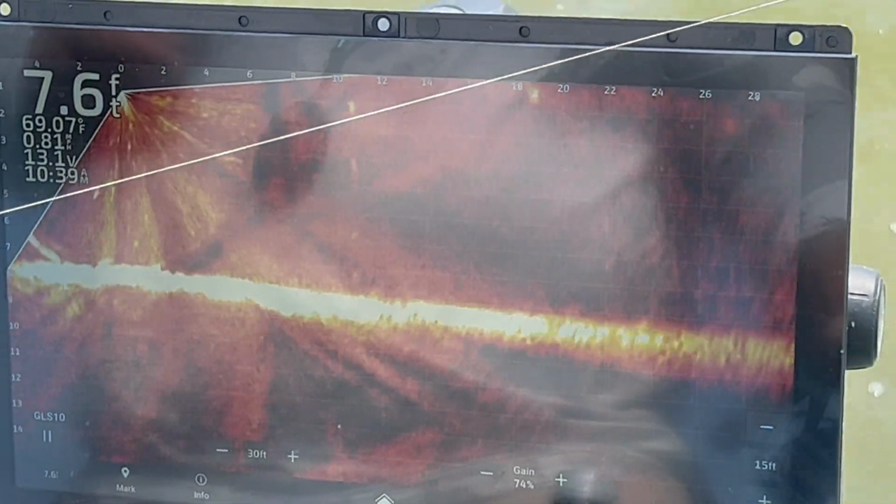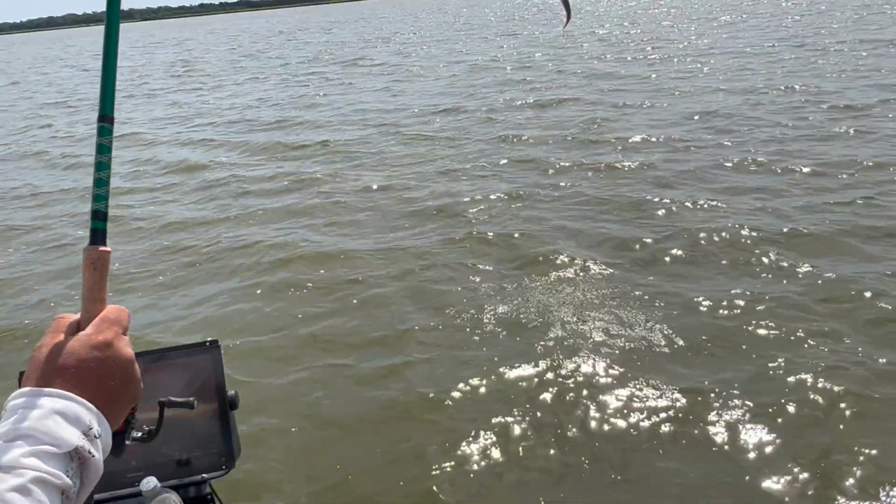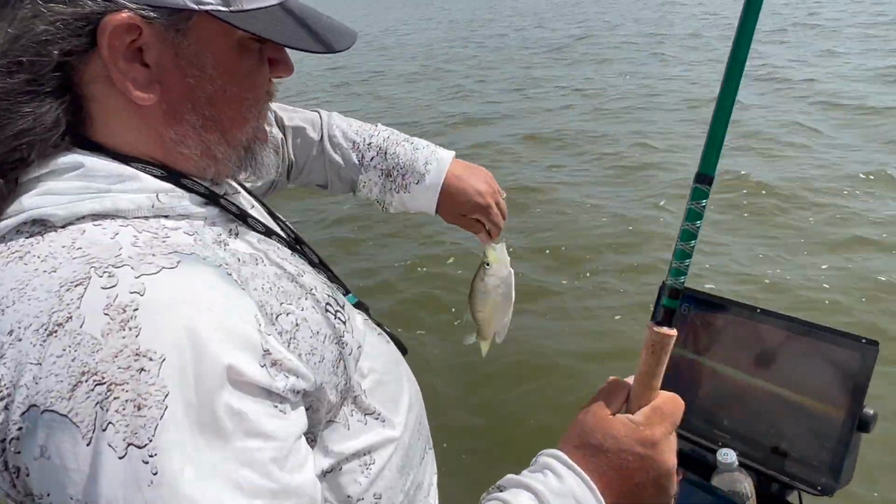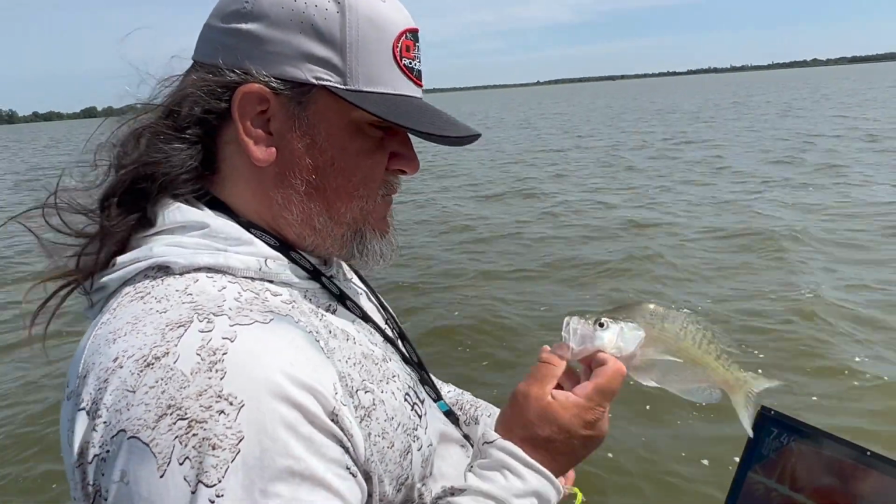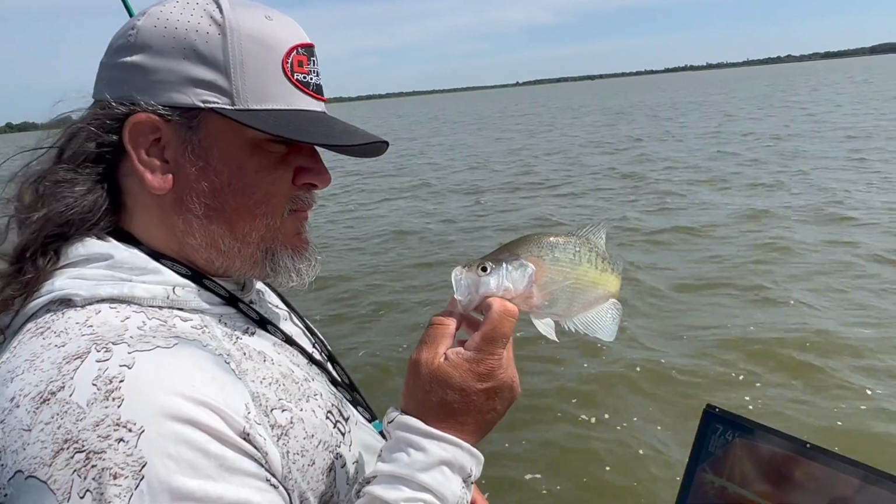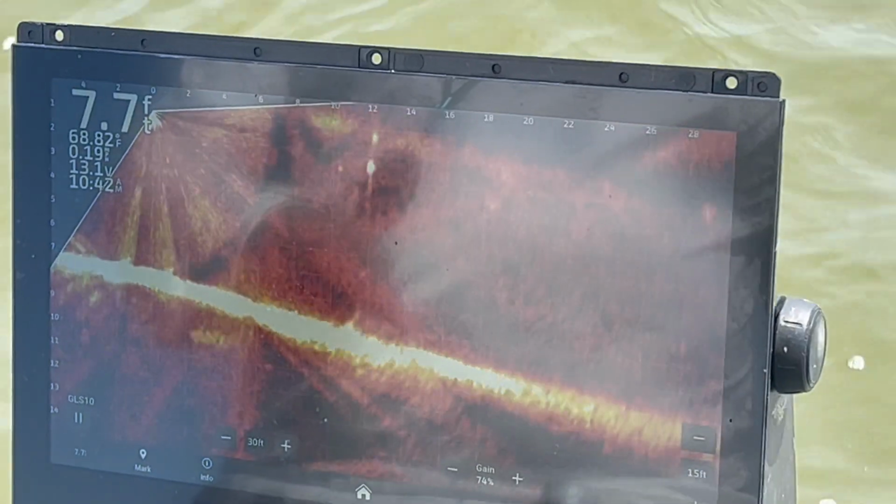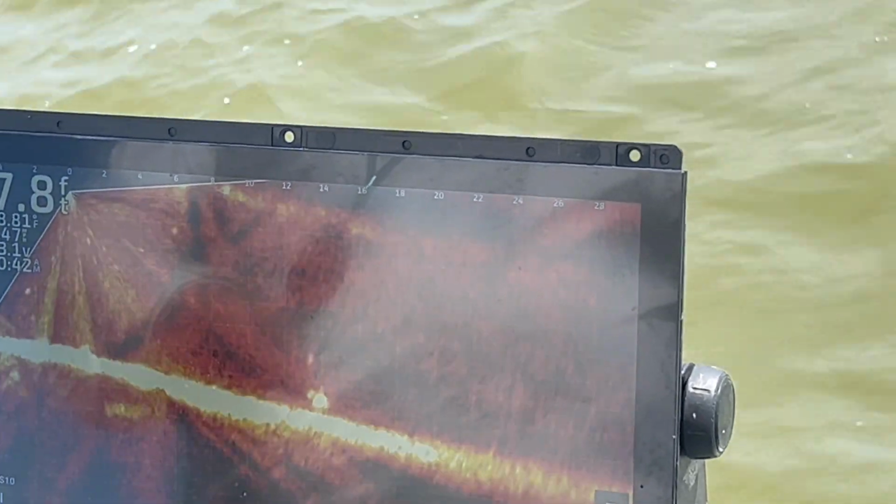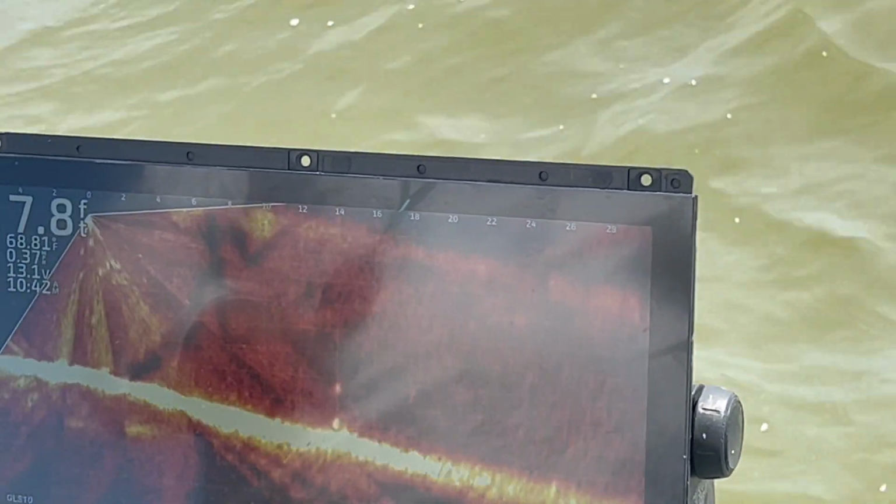Just sitting there on the bottom, out here in the open. Oh, you got him. I thought he was going away from it. Sitting on the bottom, no timber, not suspended, just sitting in the mud. Seen some movement? Yeah, he's seen it. There he is. Drum. Coming up above the bait.